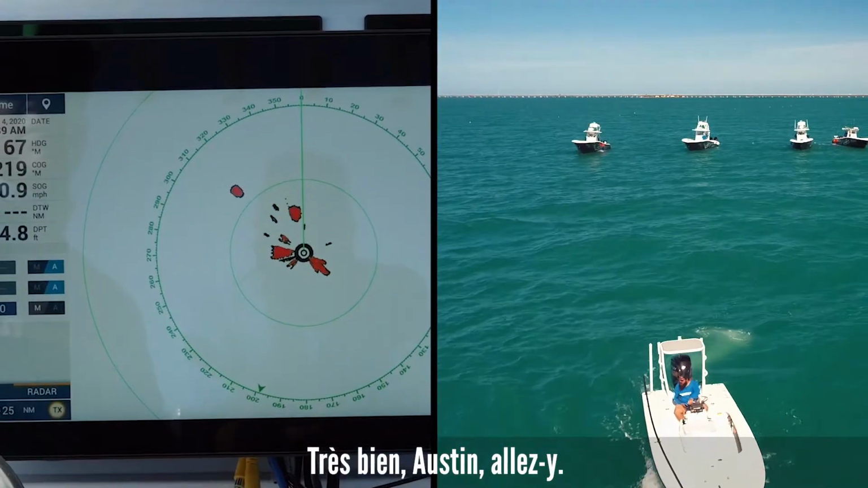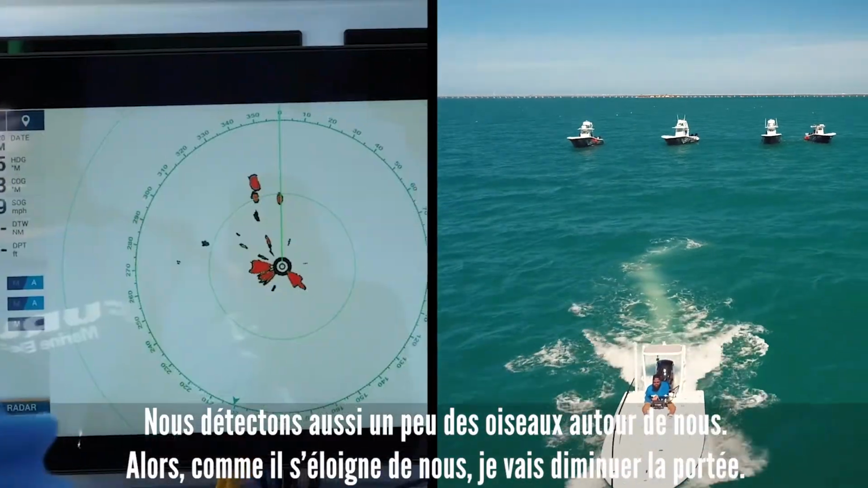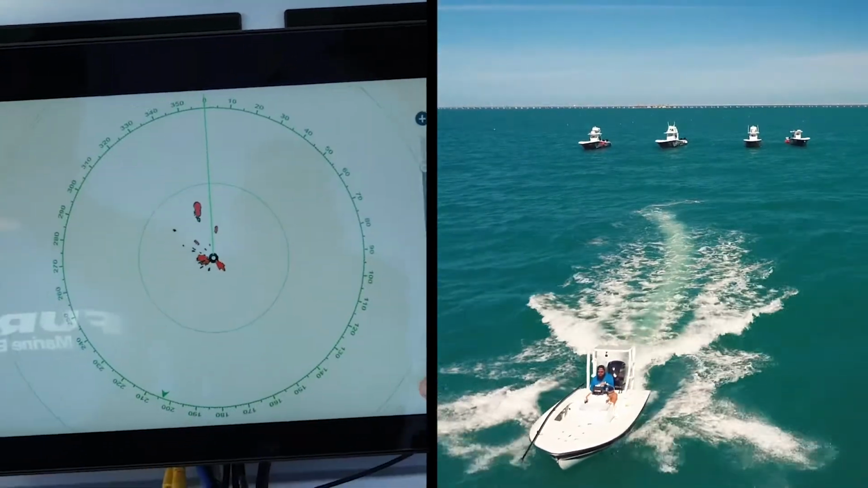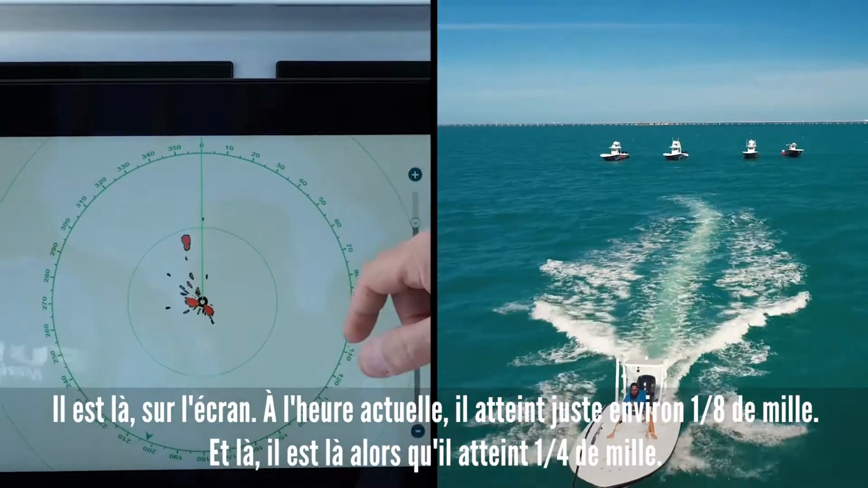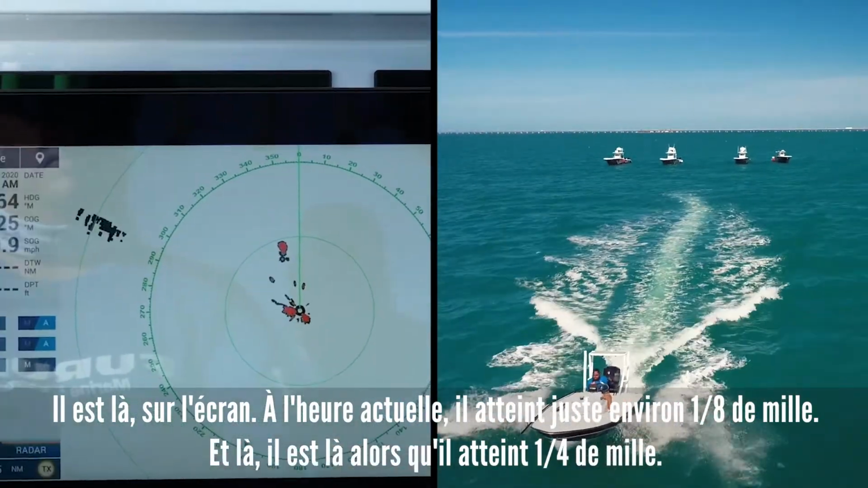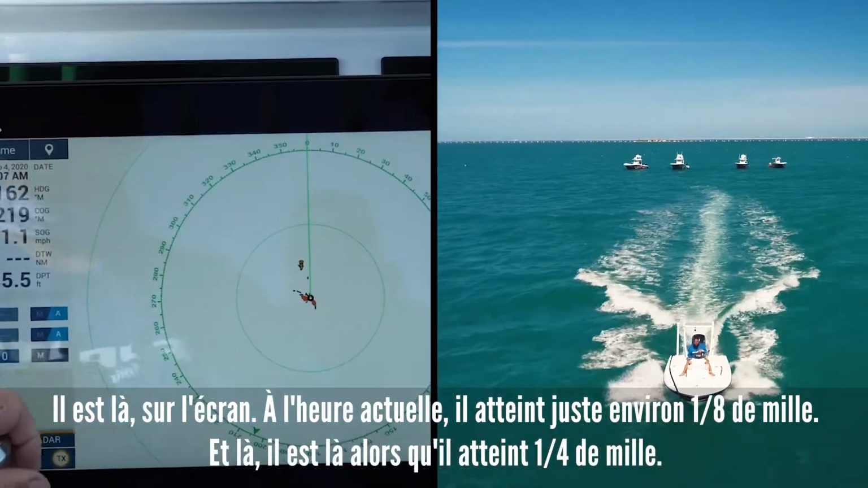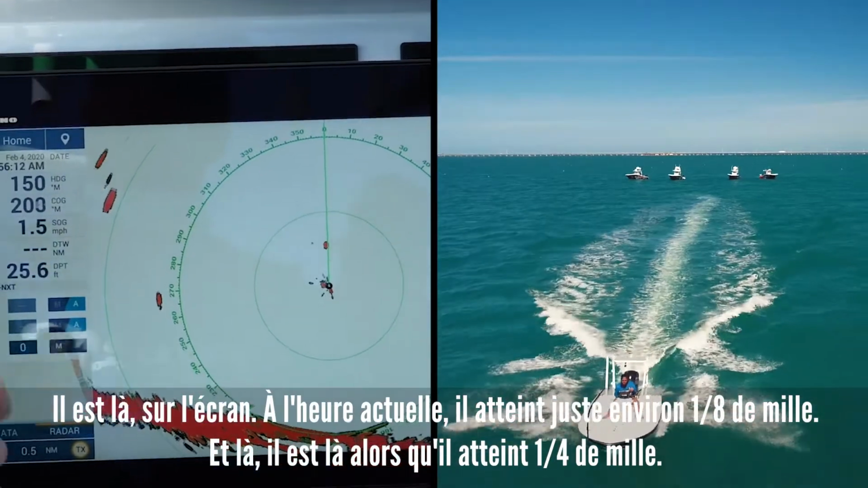All right, Austin, go ahead. We're picking up some birds around us a little bit too. So as he runs away from us, I'm going to decrease the range. There he is right there on the display. Right now he's just hitting about 1/8 of a mile. And there he is right there, as he hits a 1/4 mile.